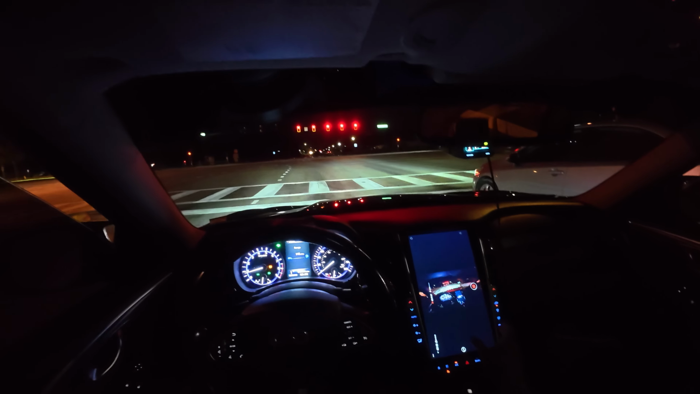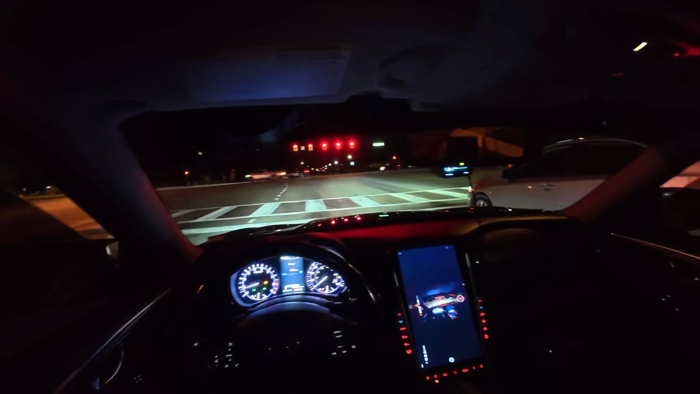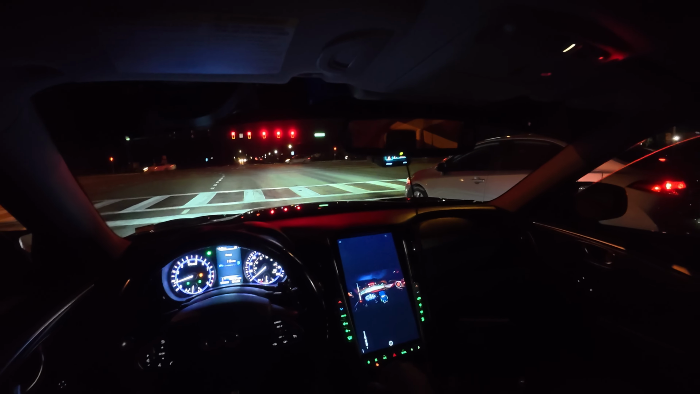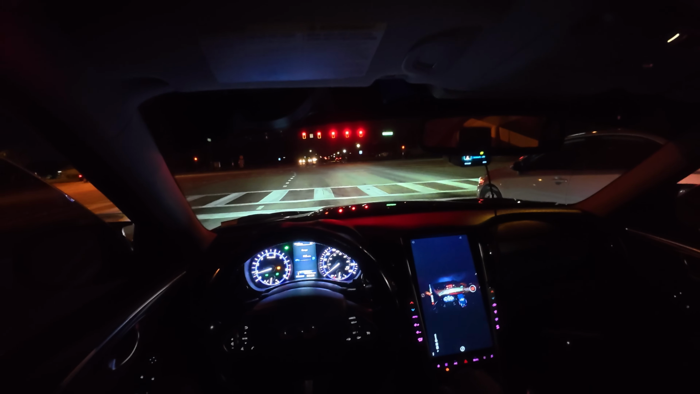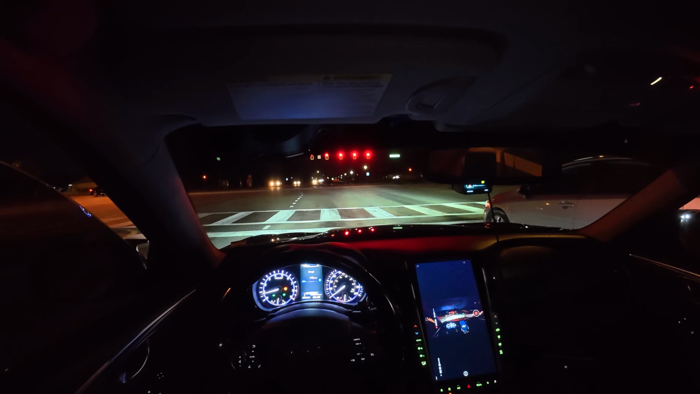Drop the window so y'all can hear. I just washed the car, so I don't want to drop it too low. Cut that AC off for y'all. AC means more power, y'all know that. And it's a slow 3.7. Oh, and I'm using the built-in mics as well too. I'm not using the DJI mic. I might throw it on later on, but I really want to test out and see how it's gonna look.